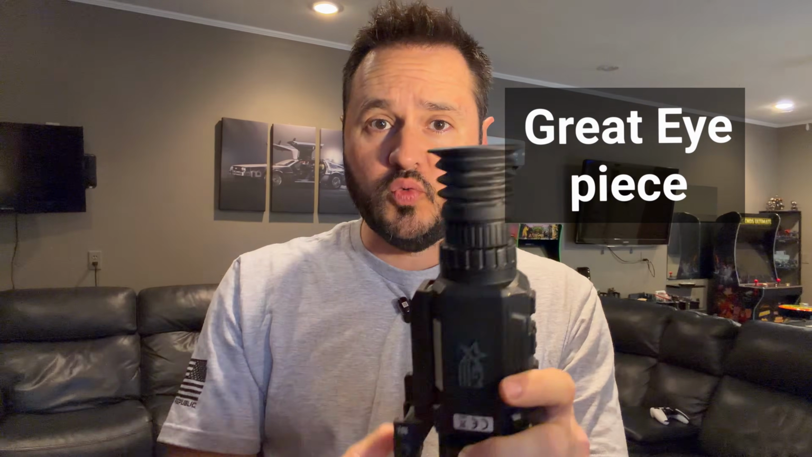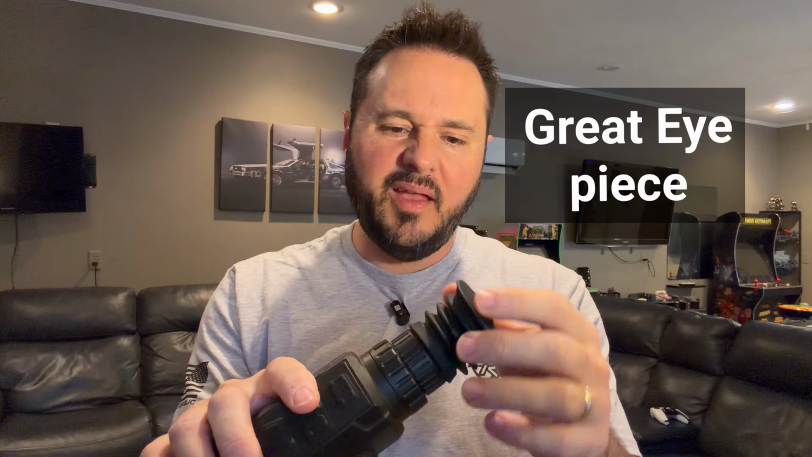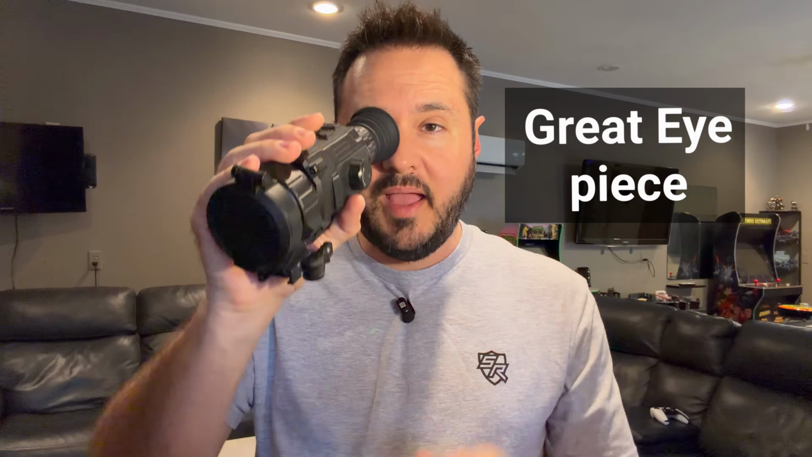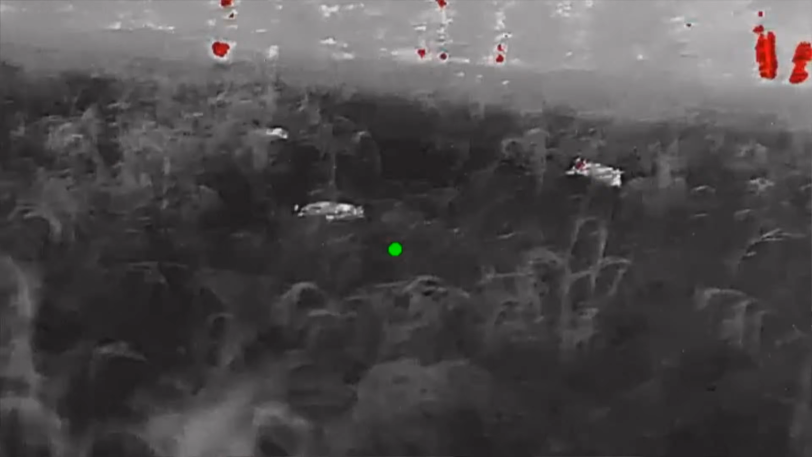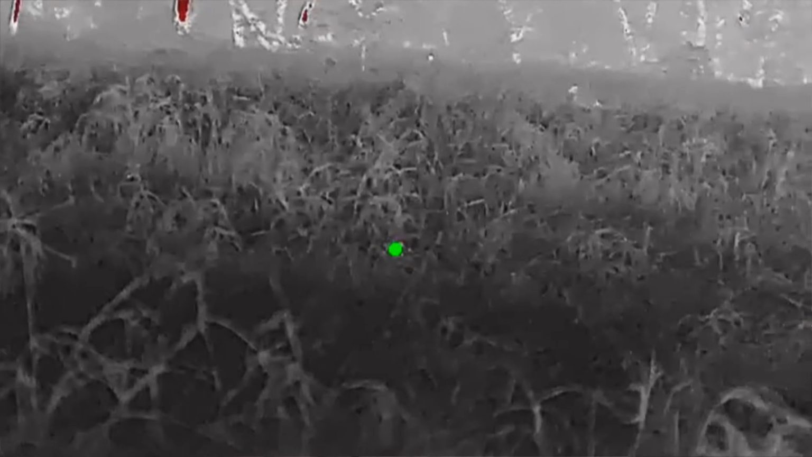Another thing, I know this sounds a little weird, but once you've used other scopes, this eyepiece rubber feels really nice. When I use the one leaf, it's just kind of flimsy and not that great. But this one, I like that whenever it's up against my eye. It's just something you wouldn't think of until you use other scopes and you realize how well this one is made. It does feel durable. It's maybe a little on the heavy side, but that doesn't bother me. And you twist that to focus, twist this to focus.